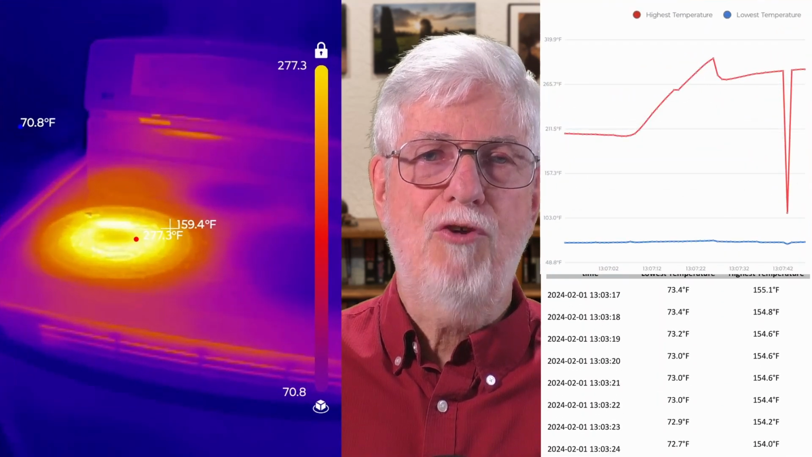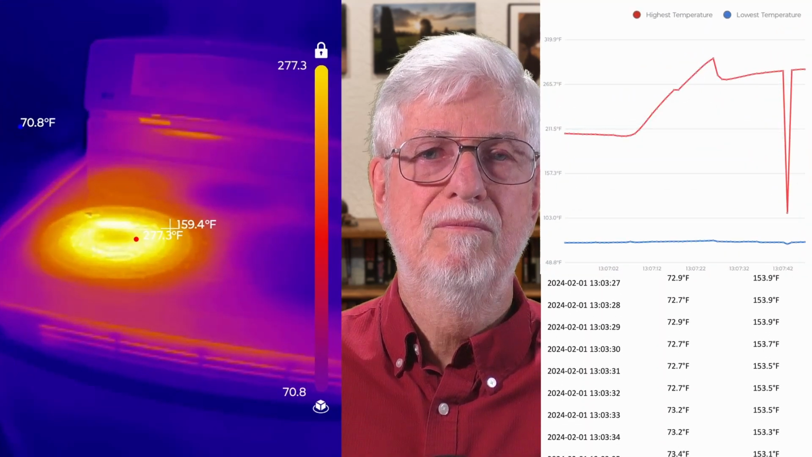I haven't done much with these features as yet, other than to try it on my kitchen stovetop. You can obviously tell that the resolution of the images is pretty low.